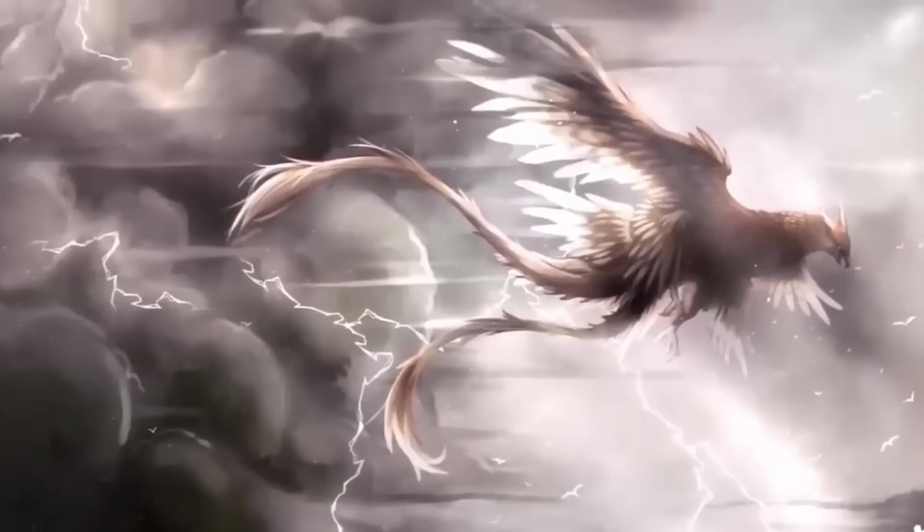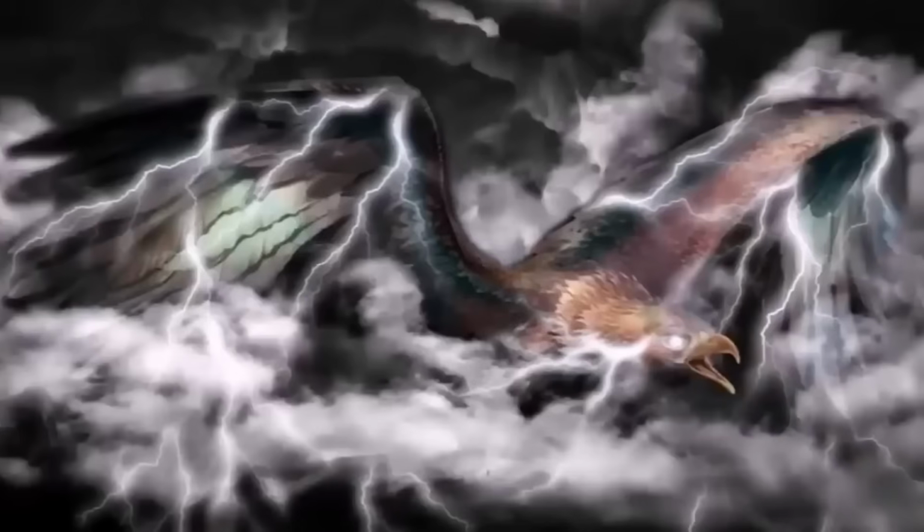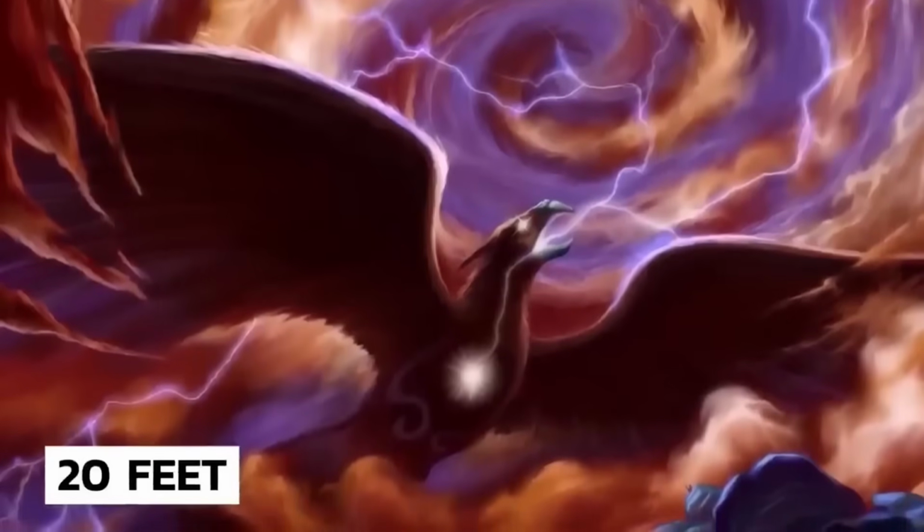For those who aren't familiar, the Thunderbird is a mythical bird from Native American folklore. It is said to be a huge bird with a wingspan that can reach up to 20 feet or more.